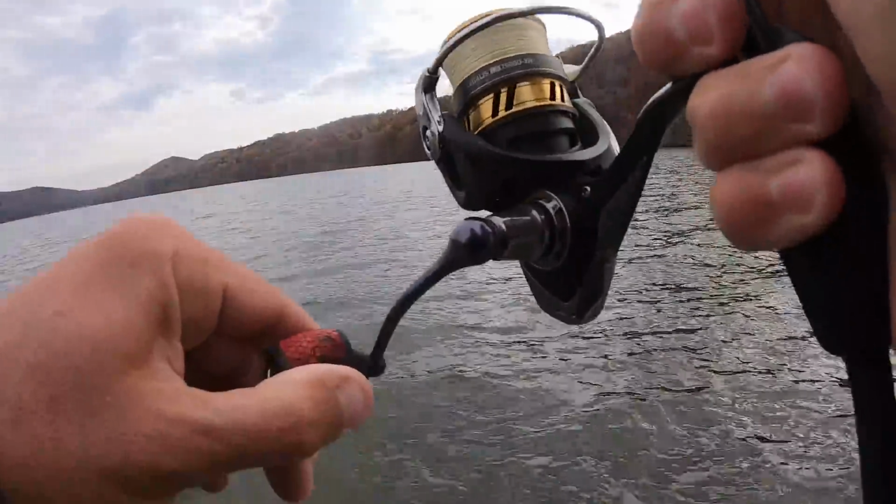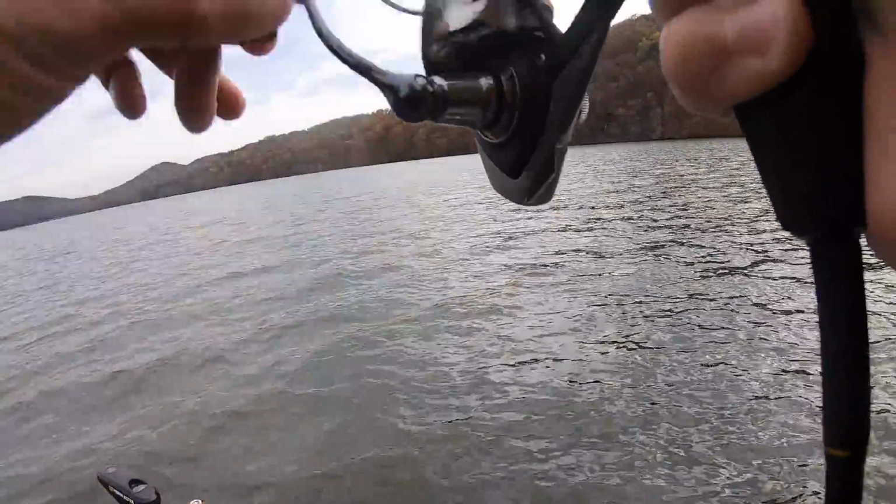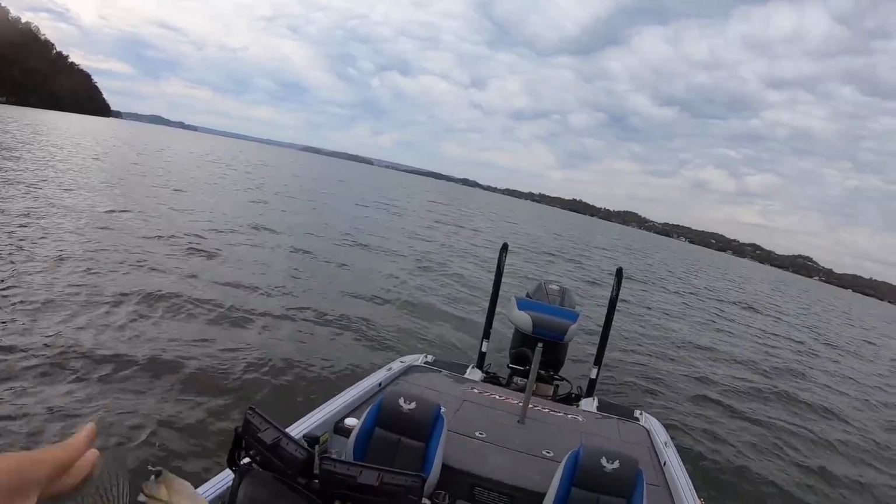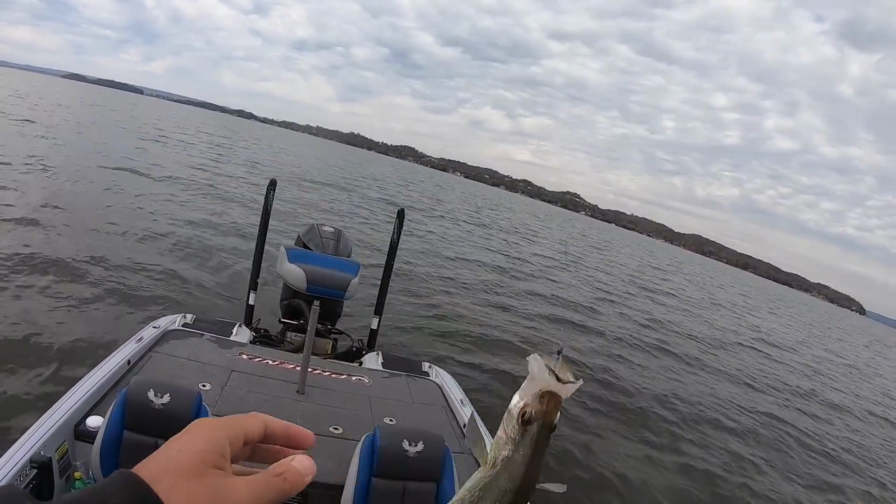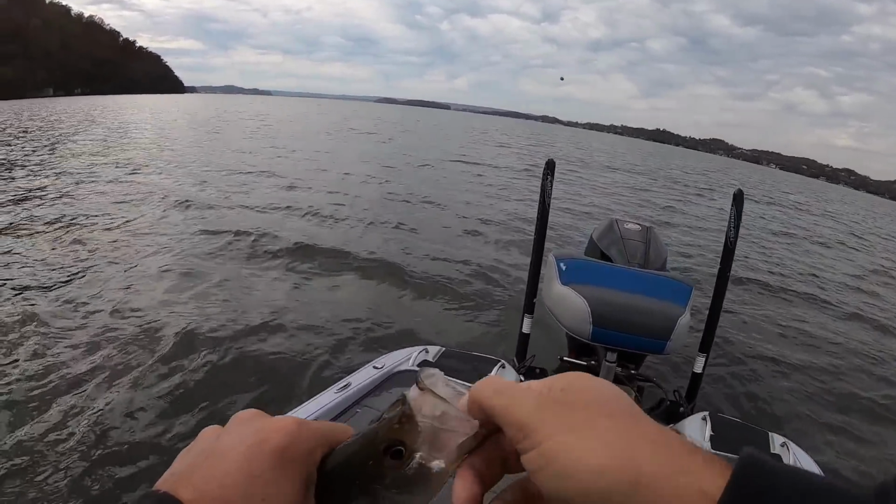Another one. Feels a little better here. Yeah, that's a pretty good crappie. Threw in there and caught a little bitty one, then threw in there and caught a decent one. He ain't big, but he's decent. Not bad, we'll keep him. There's a pile of them in that spot.